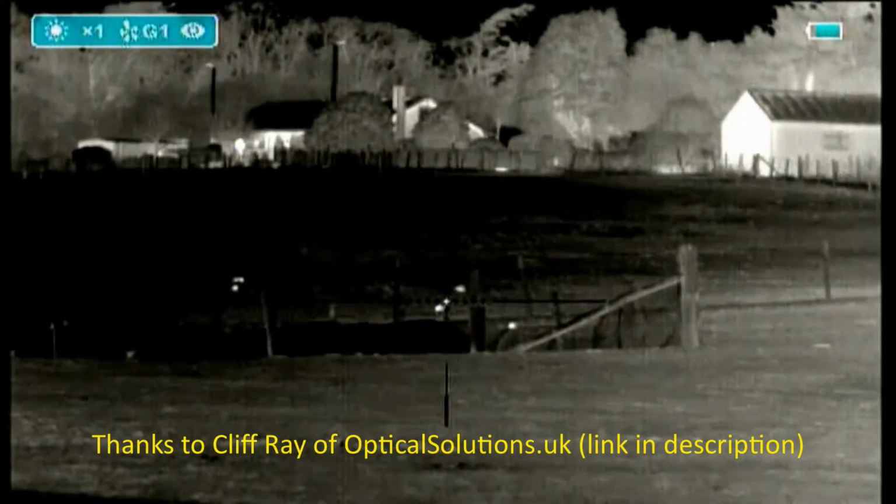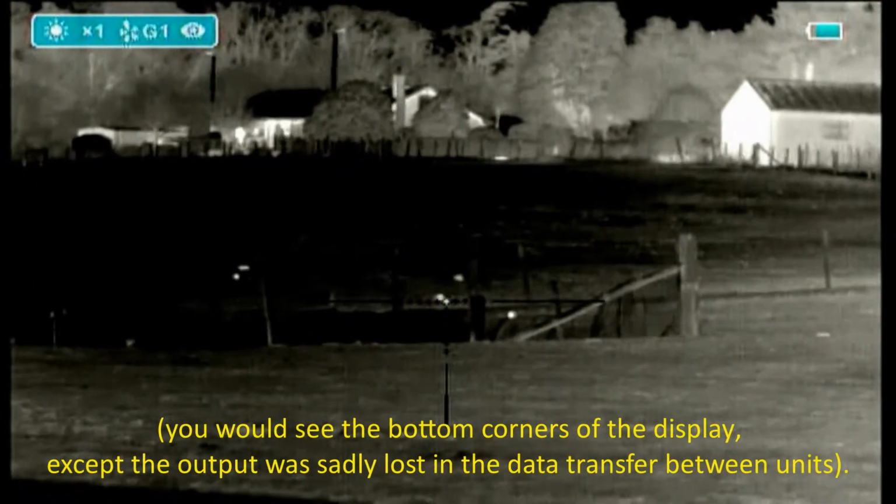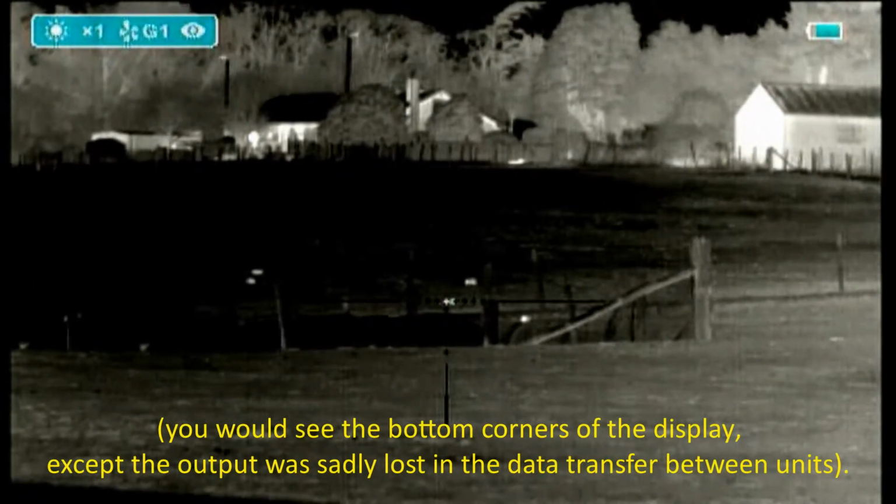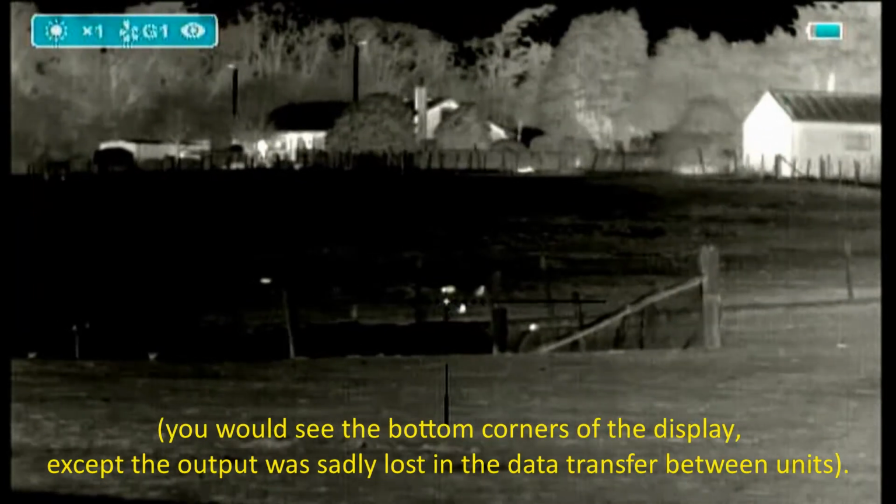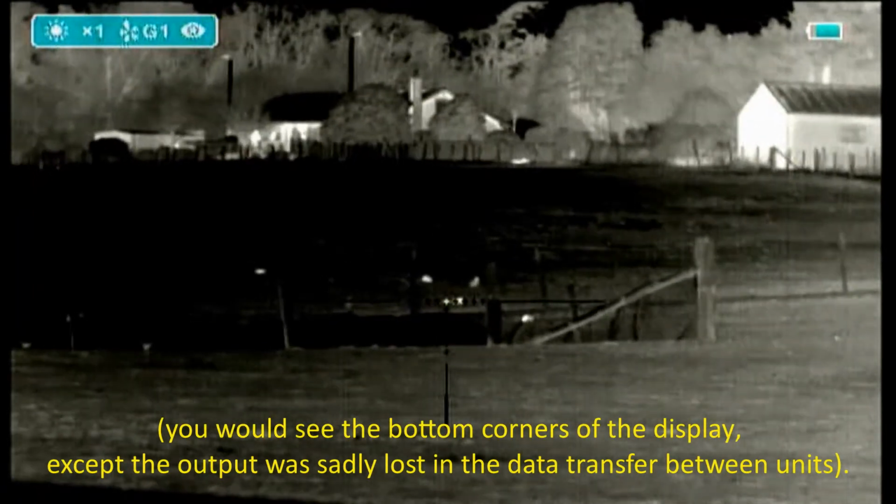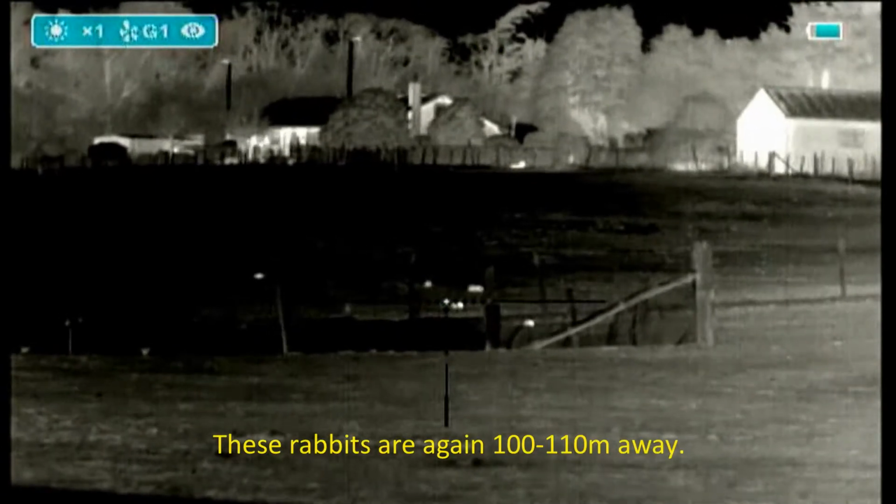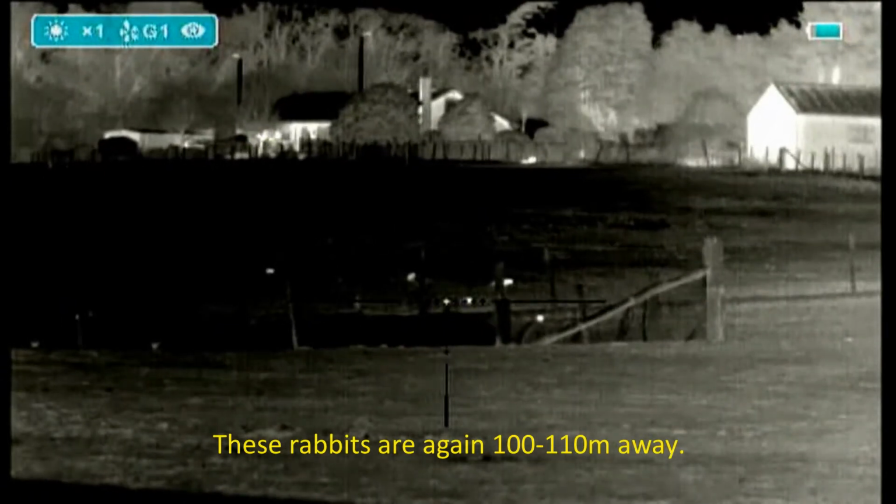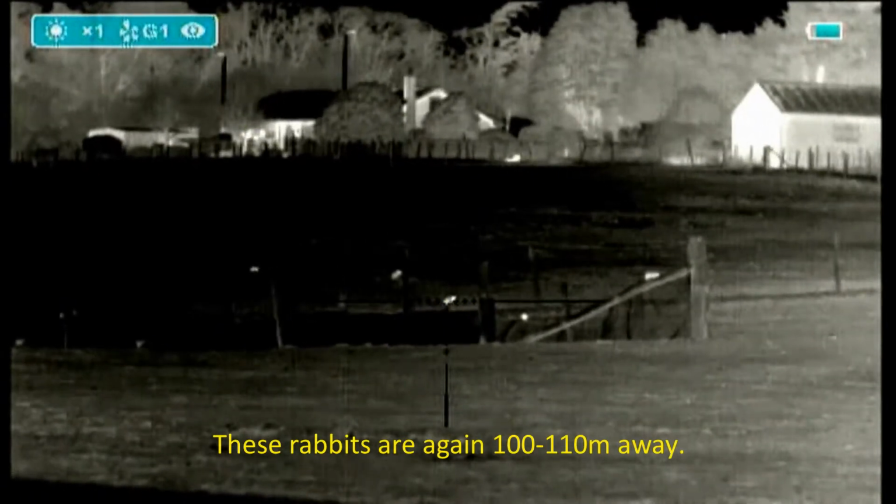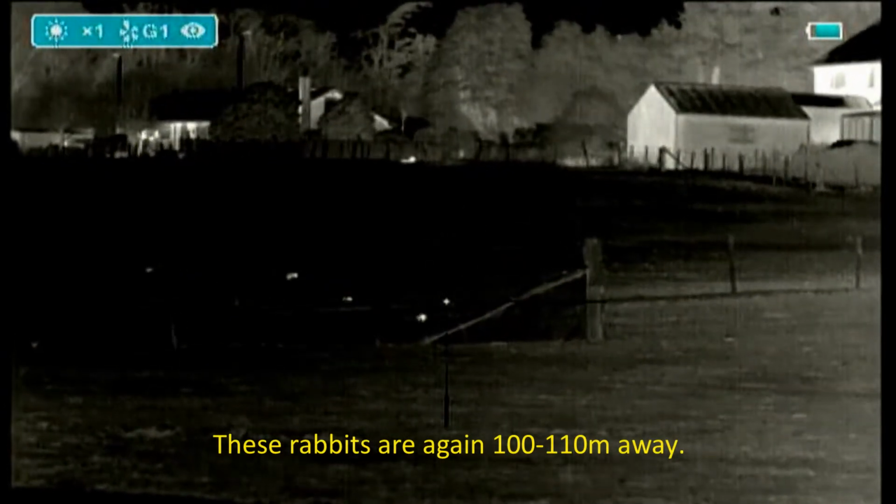It's configured so that in the bottom right hand corner of the screen you can see the video out. I've got the same Yukon MPR recorder, very flash, elastic banded to the side of the scope.